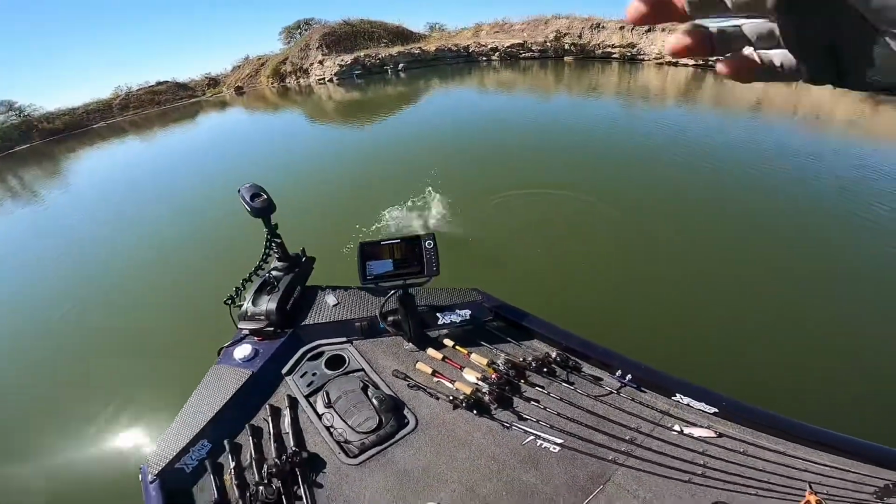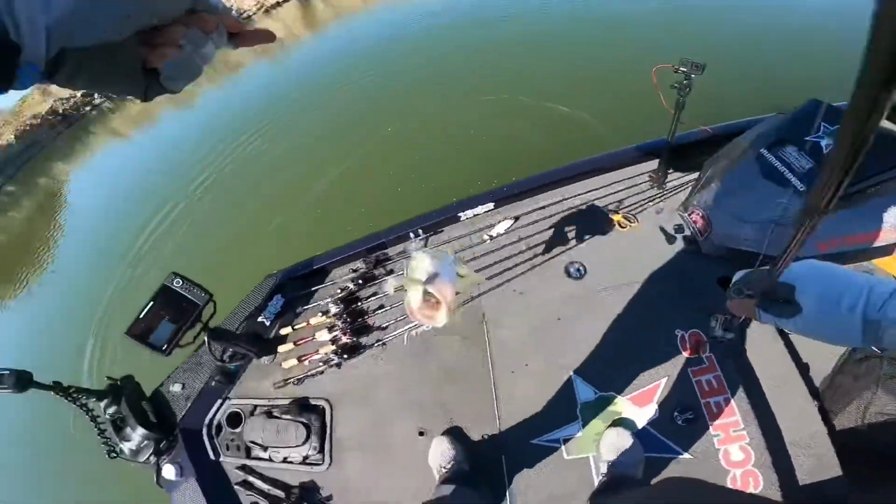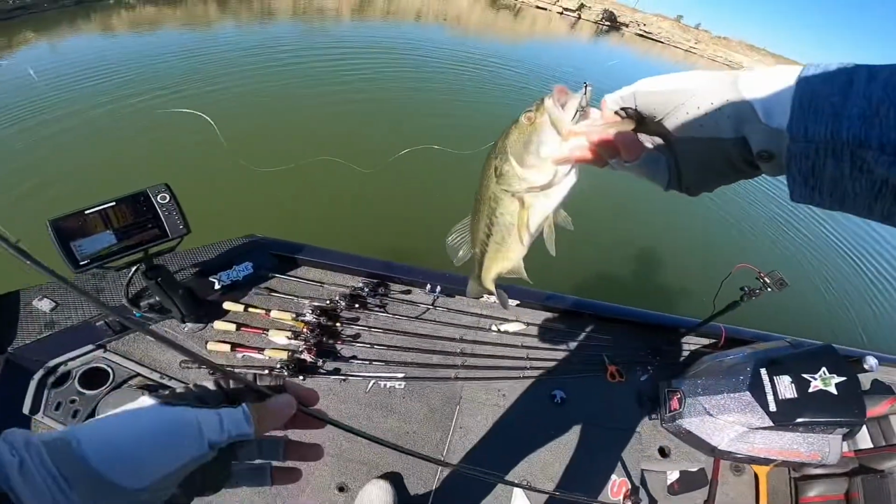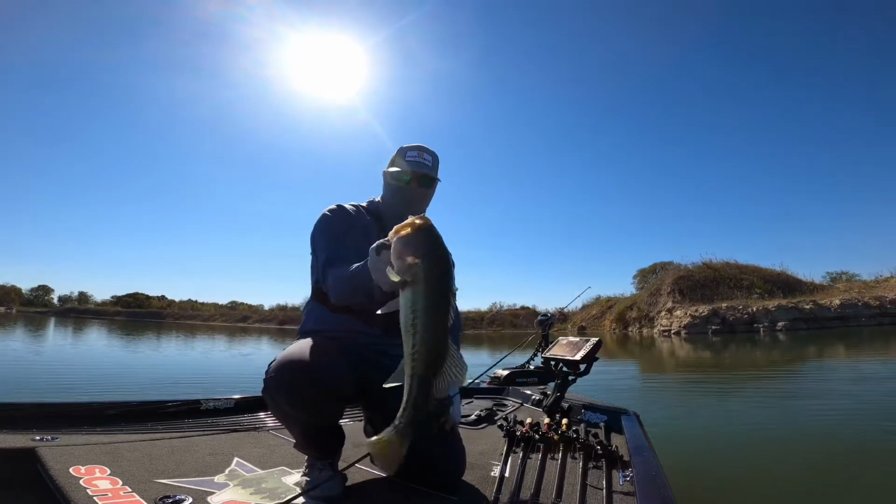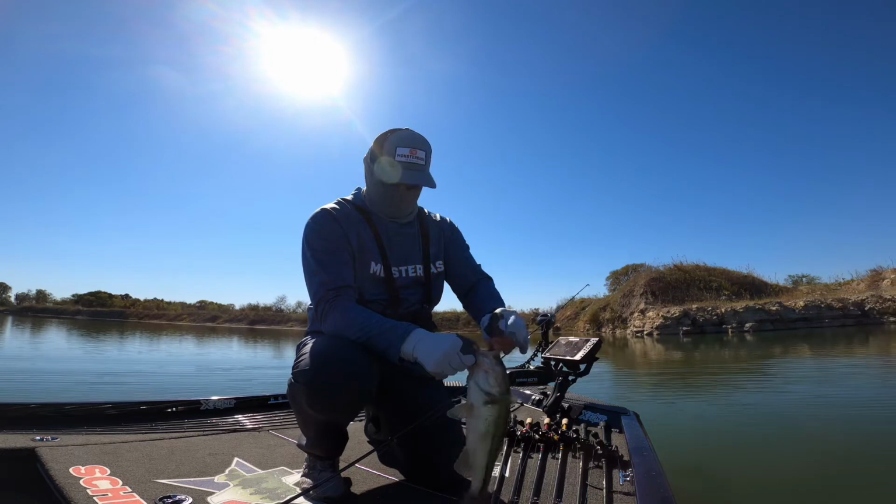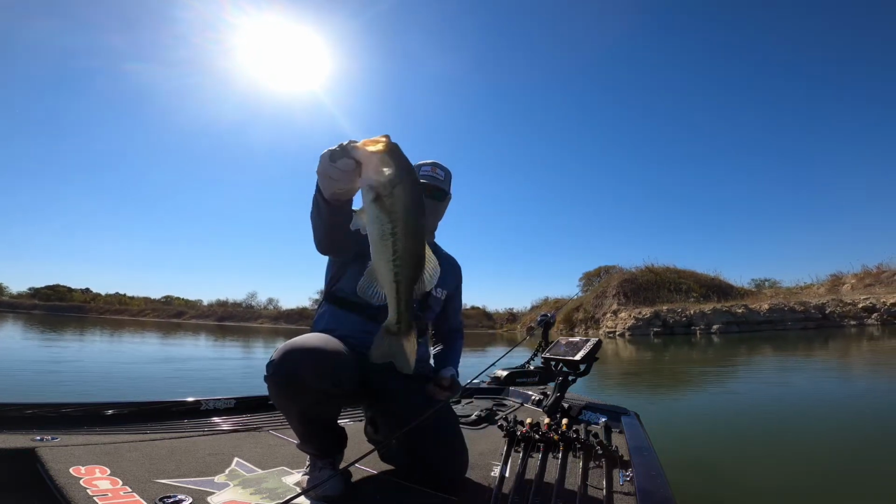Oh, that one ate it right at the boat. Okay. Got a decent fish right there. Probably a little 2.5 pounder. Come up and ate it right at the boat. Decent fish.